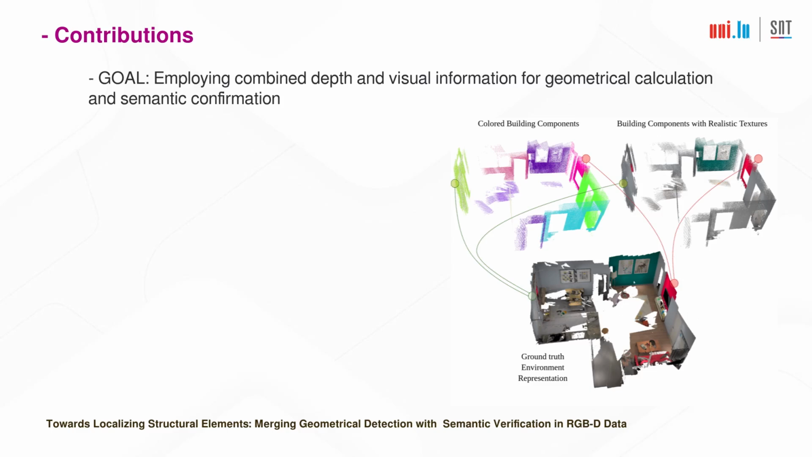The pipeline initiates with plane extraction using the depth data provided in point clouds of a given frame and completes with semantic label augmentation through processing visual data, resulting in rich information for building component localization.